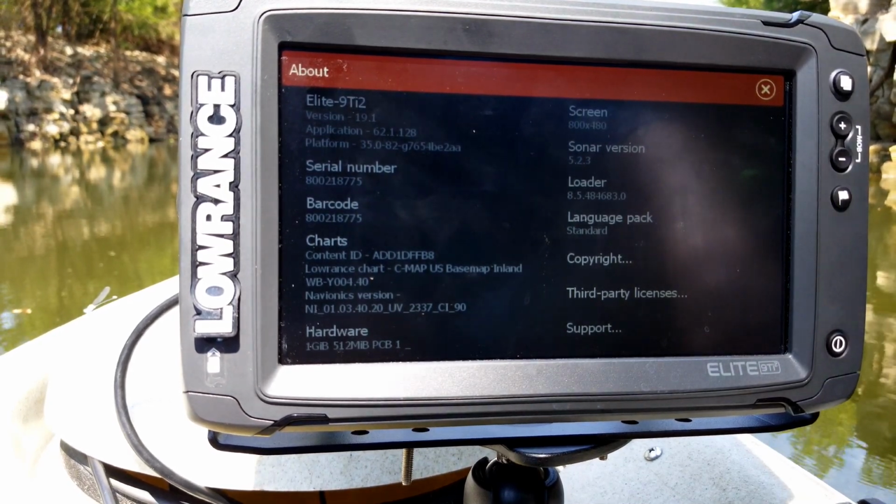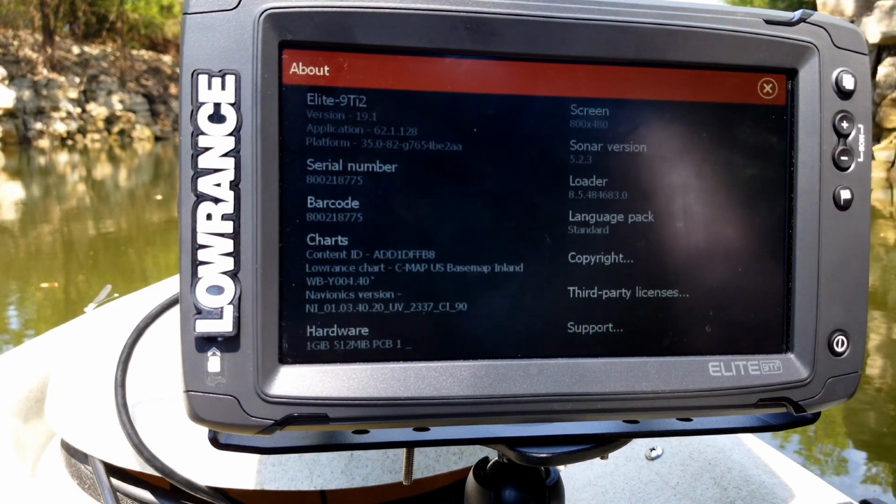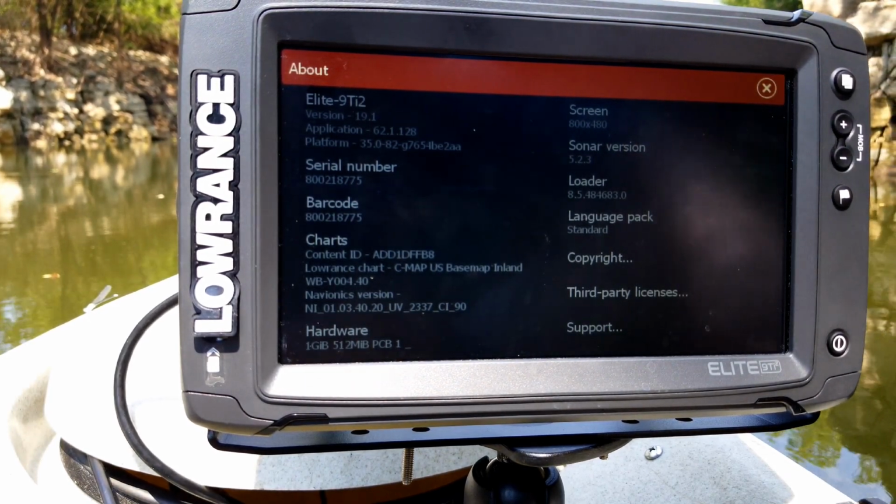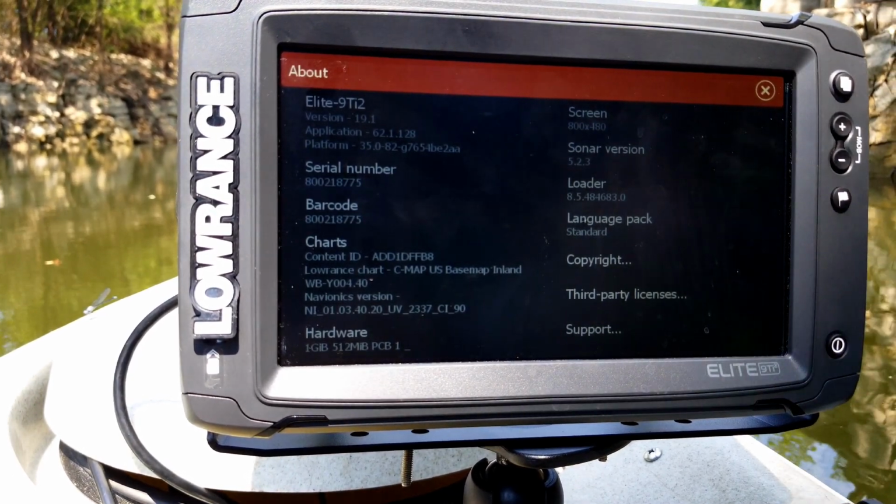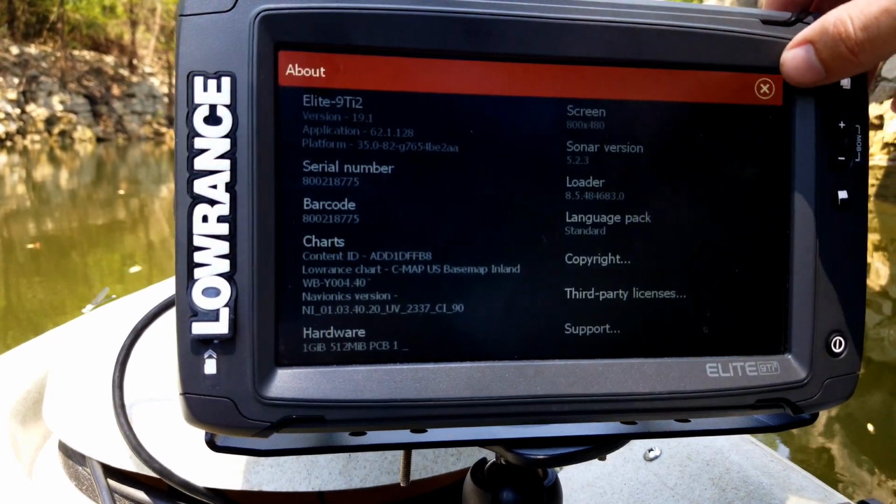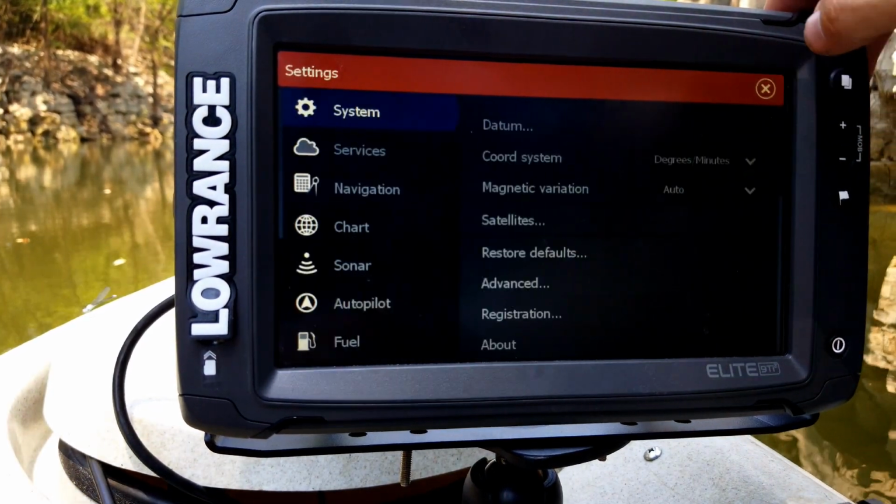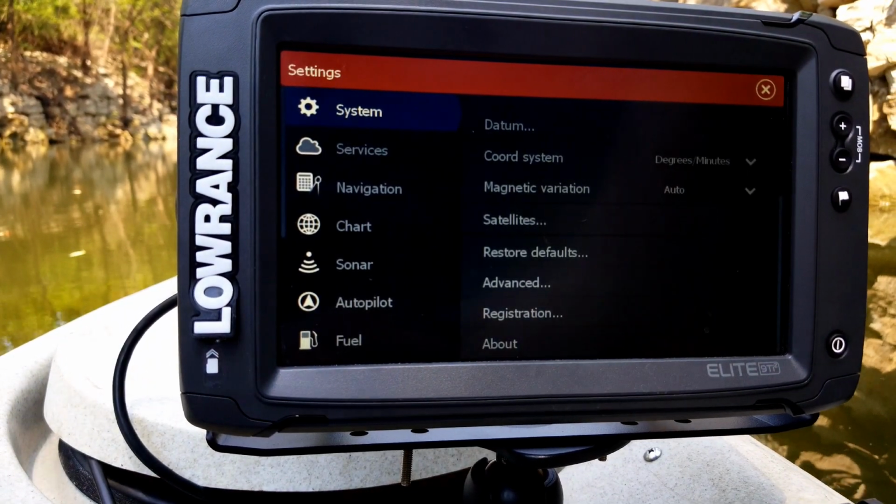It's very common that you might need to know either one of those because Lowrance always releases new software updates for their unit. And so a lot of times it's good to be able to come in here and look and see what version you're currently running to see if you need to do one of the new downloads. And so again, like I said, you can hit the X up here to exit back out. And then you've got a lot of other options over here. So you've got your